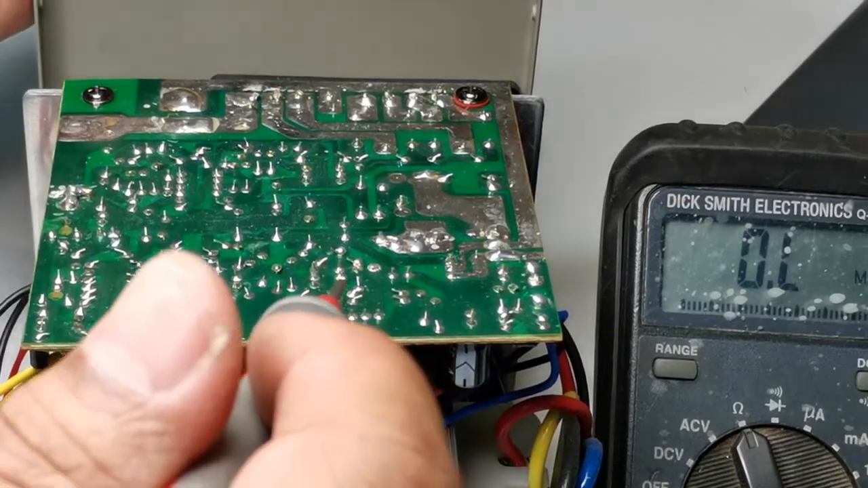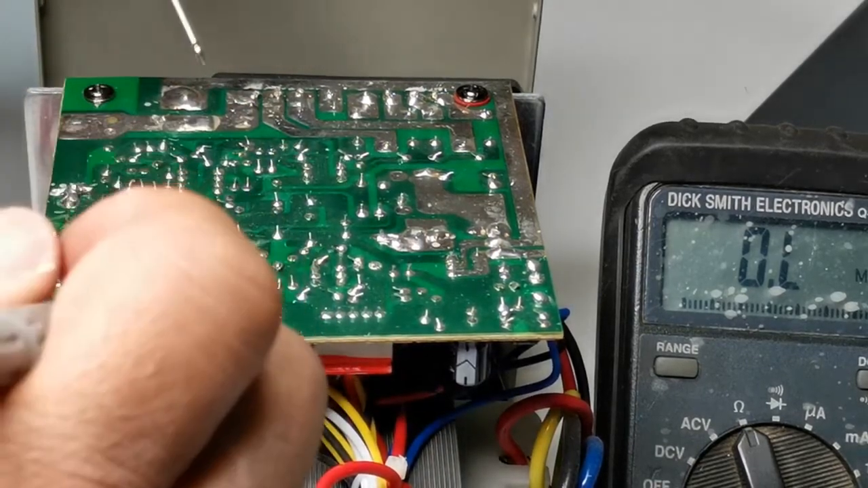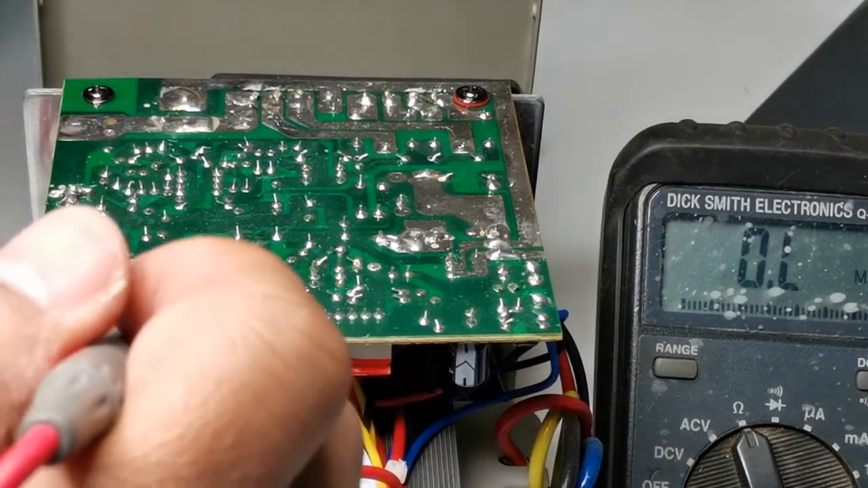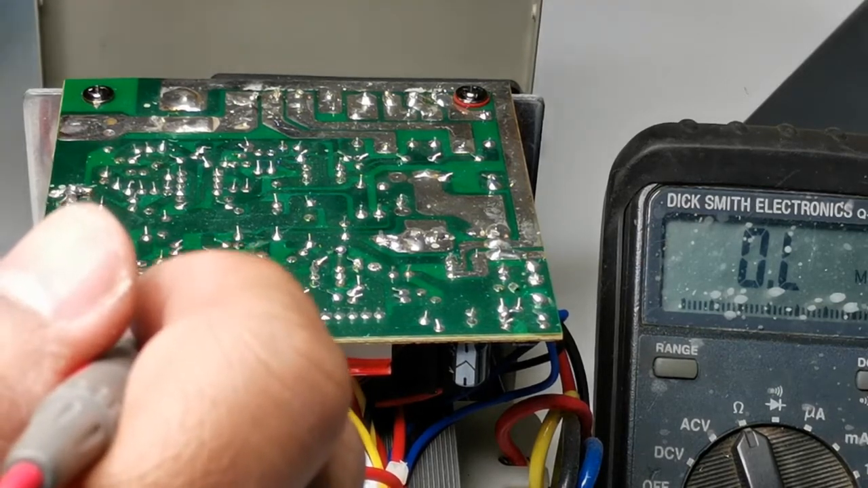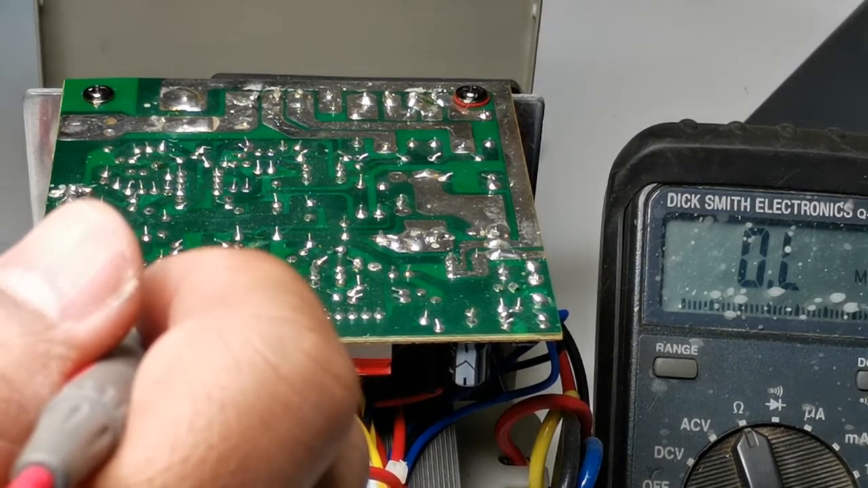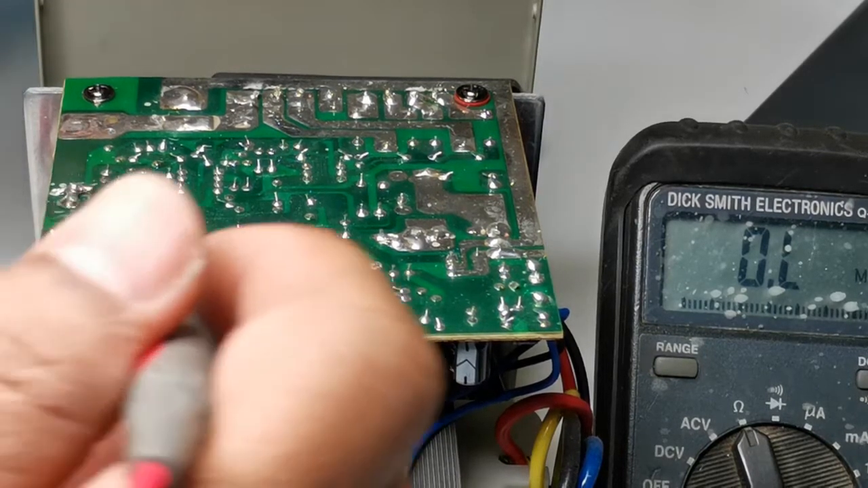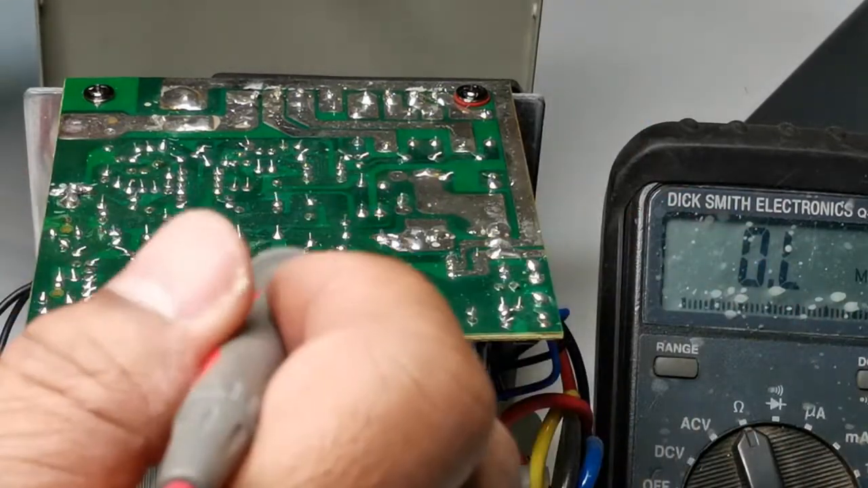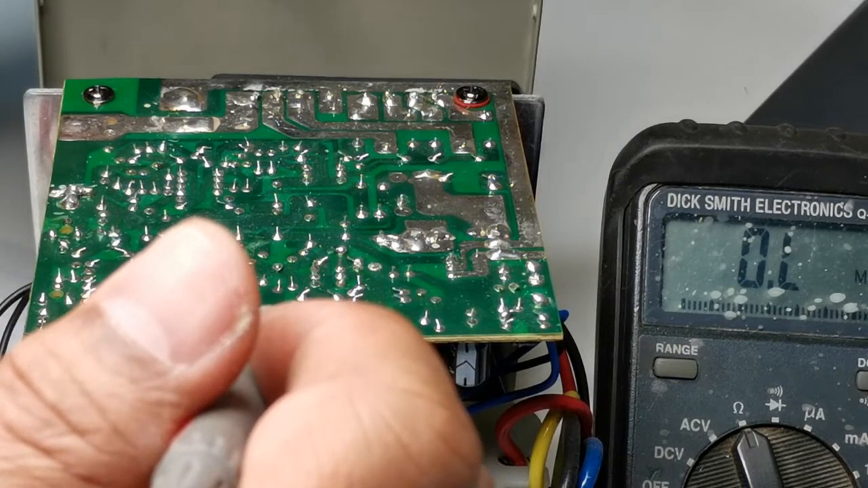So the only possibility for this case is if you have an op amp, if the regulator is supplied into an op amp which is powered by a split supply. It's not a single supply. A split supply means you have a positive voltage and a negative voltage.